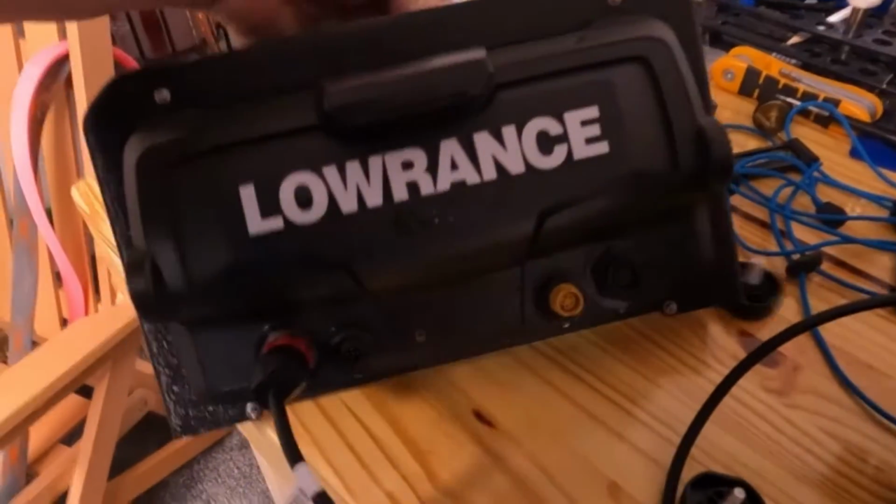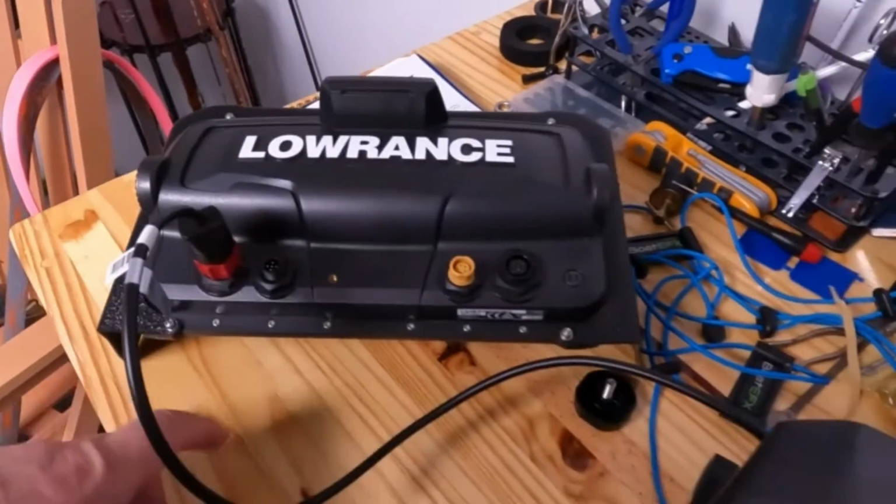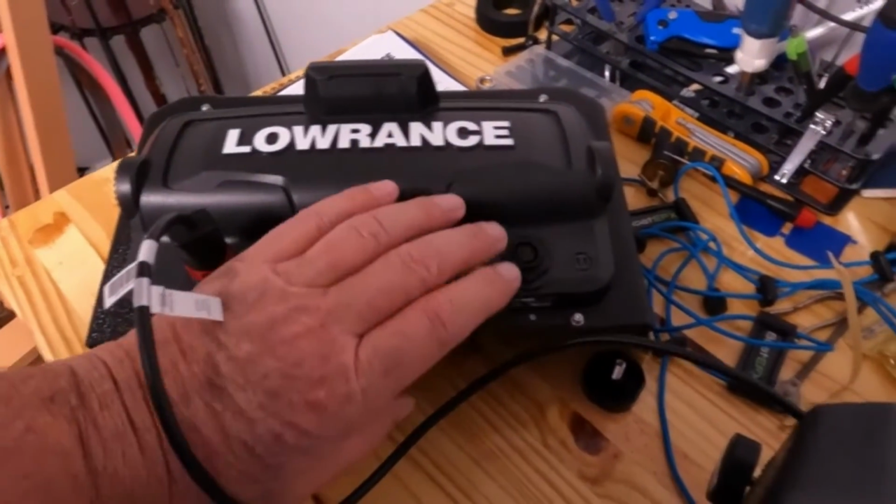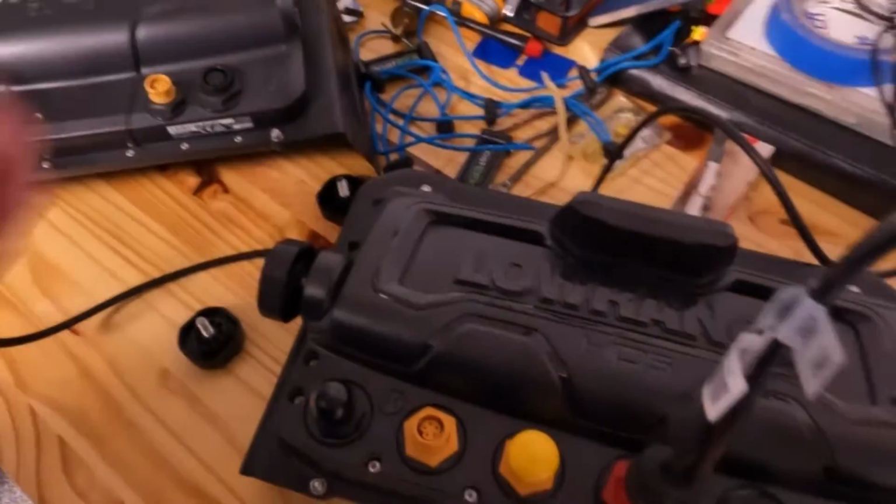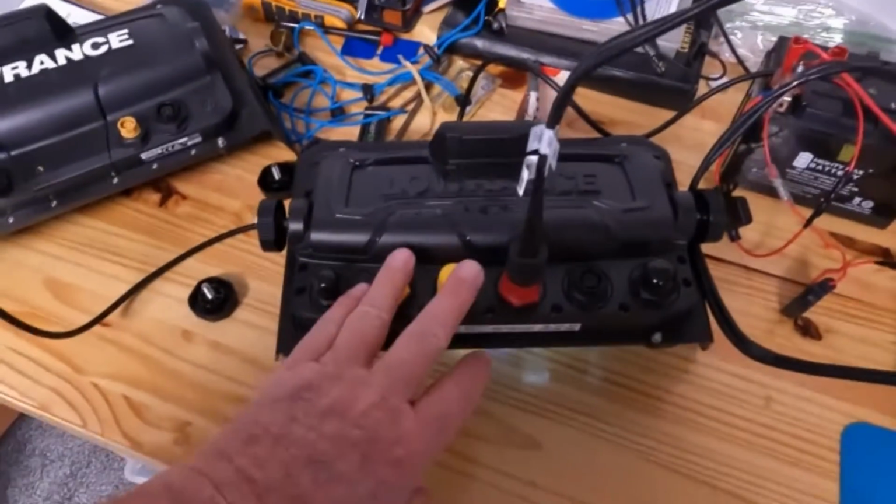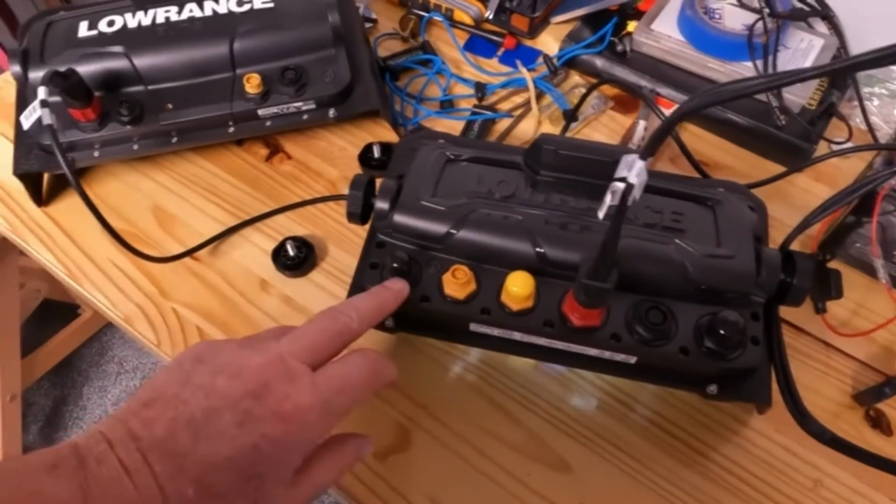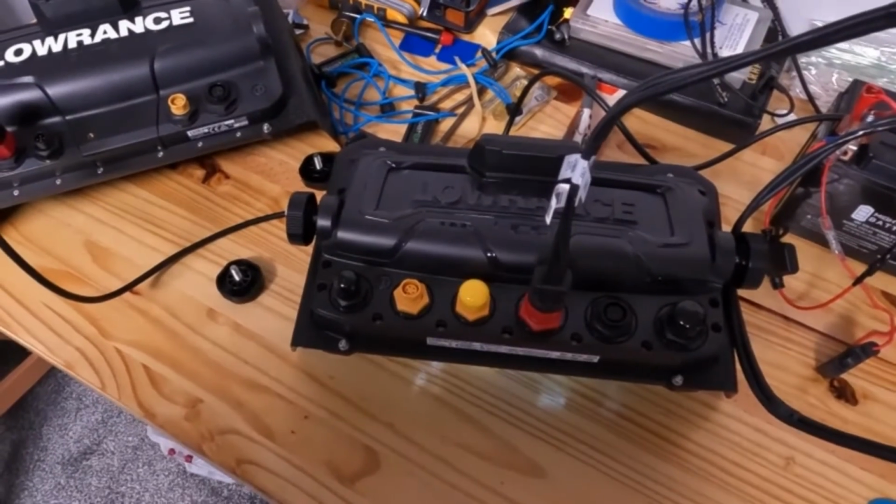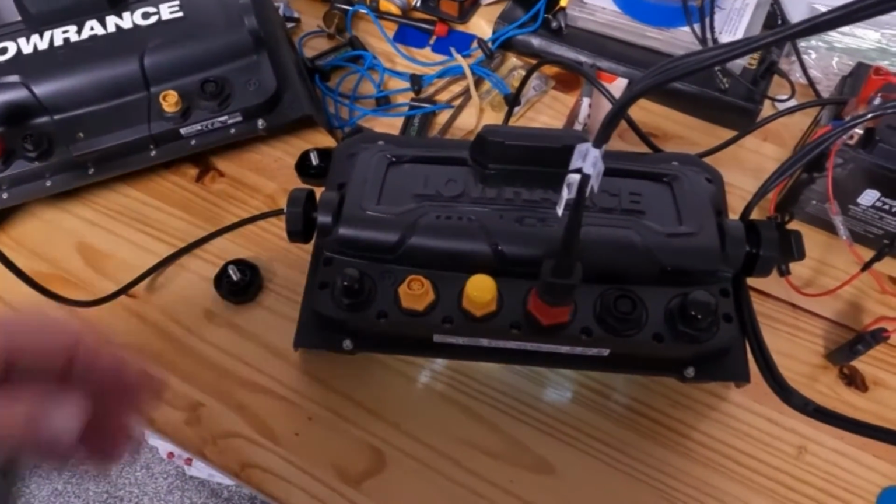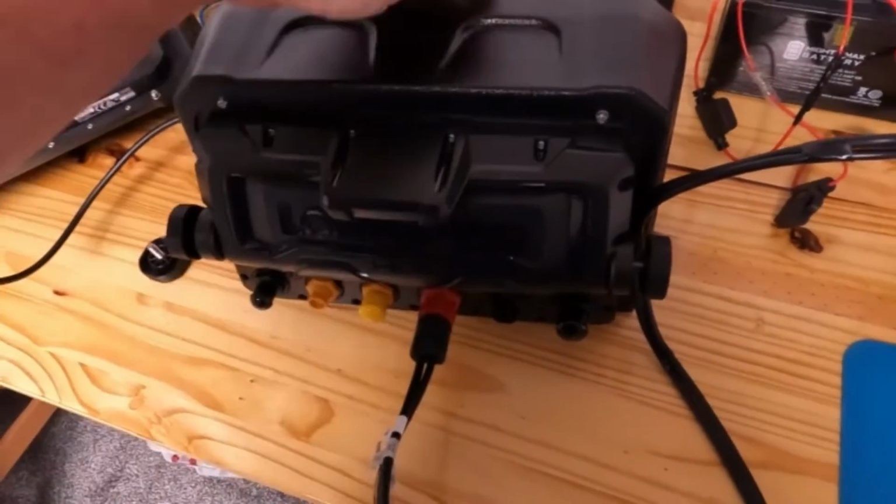So this is the FS unit, and it has your power, NMEA, transducer, and then Ethernet. Where this is the HDS unit, and you can see you've got a couple transducers. You still got Ethernet, a couple Ethernet ports. You got NMEA port, and you got your power port. So you get a few more options there with the HDS if you're networking units together.